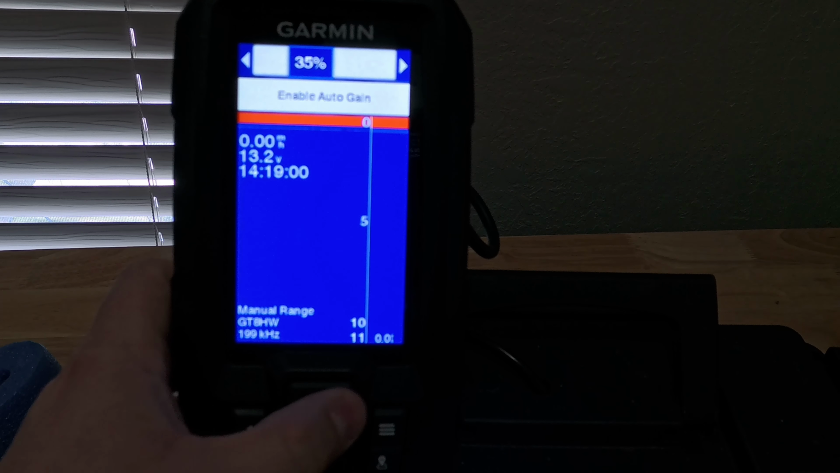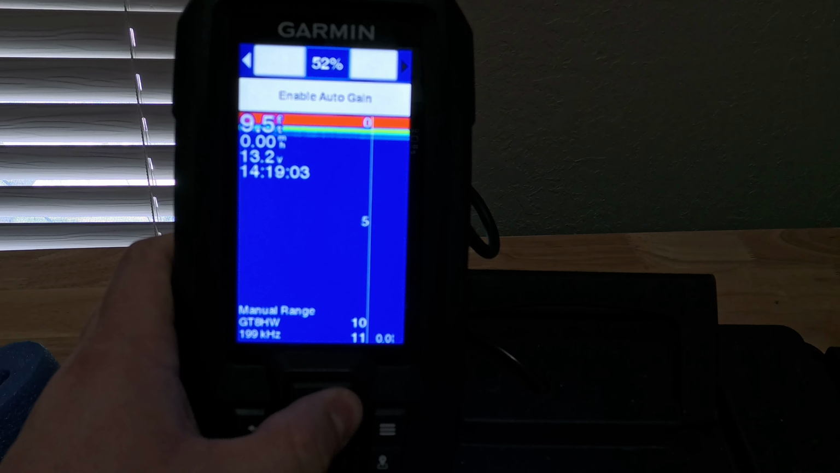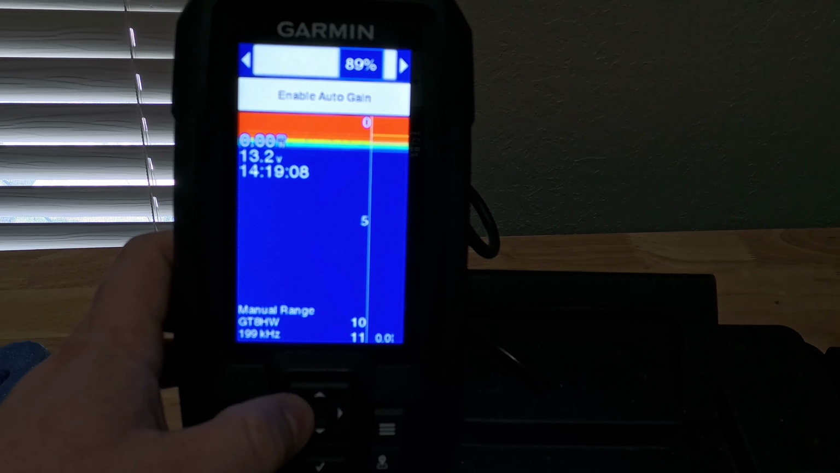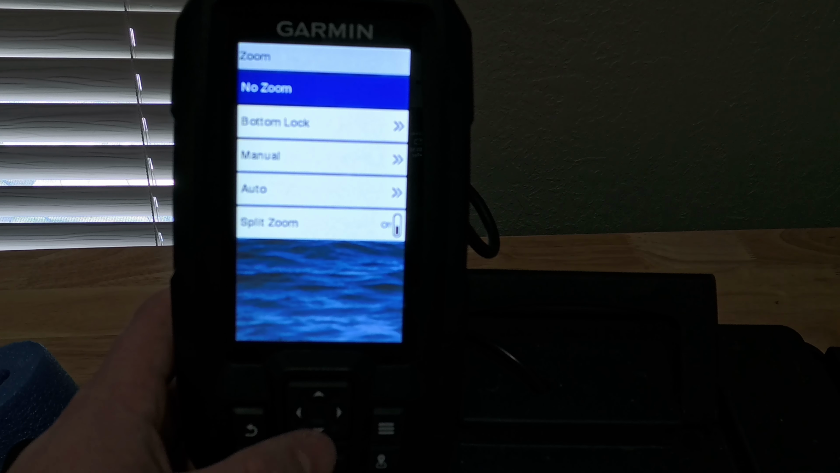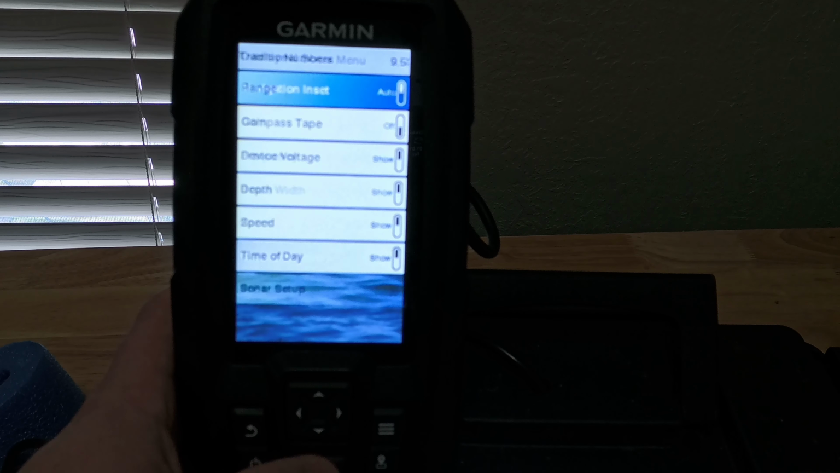When you're trying to get some of that disturbance out of your screen, you can crank this thing all the way up if you want, or you can crank it all the way down to get rid of some of that disturbance. The zoom feature on here, you have no zoom, on, off, split zoom. I can just keep it off. I haven't had a use for it.